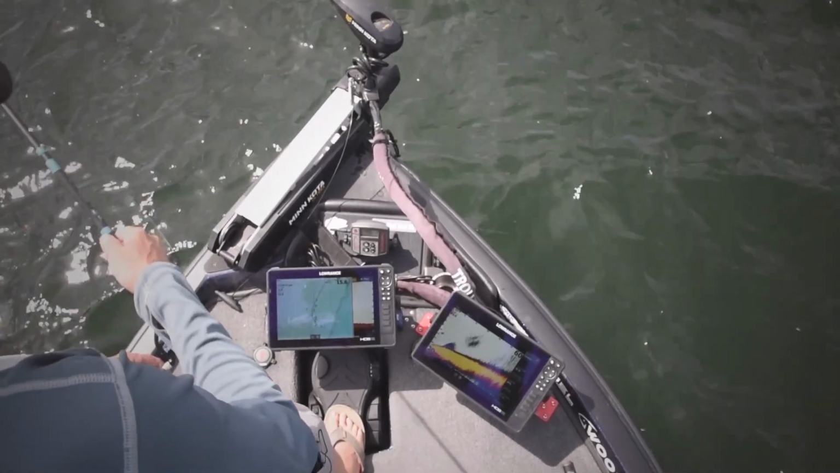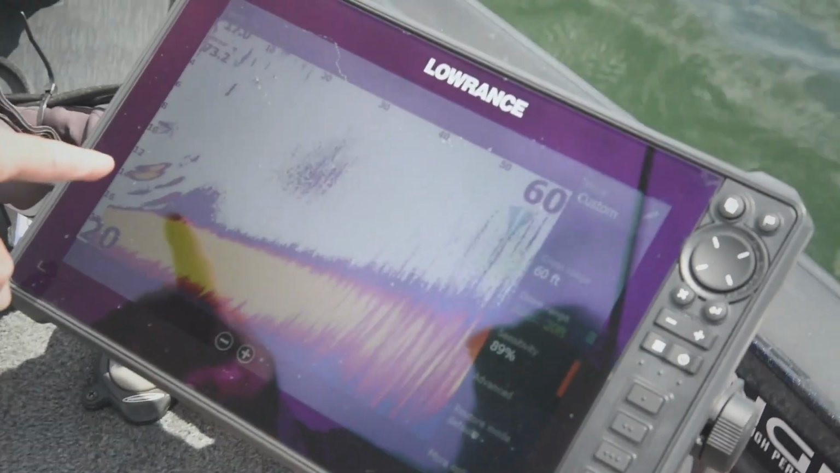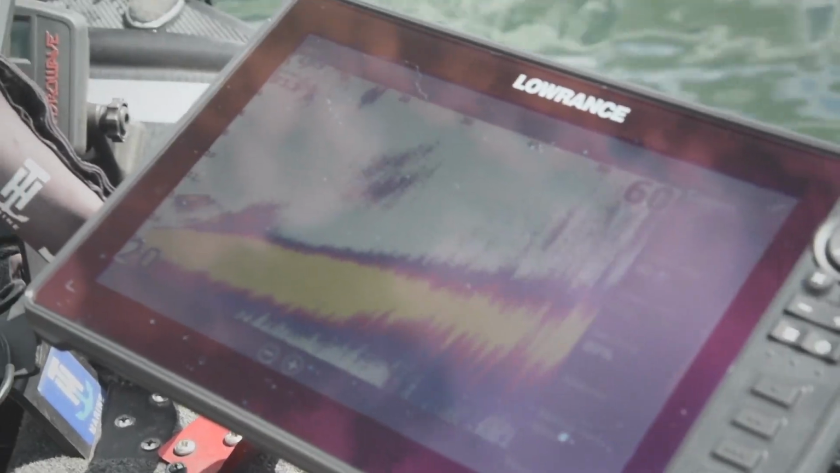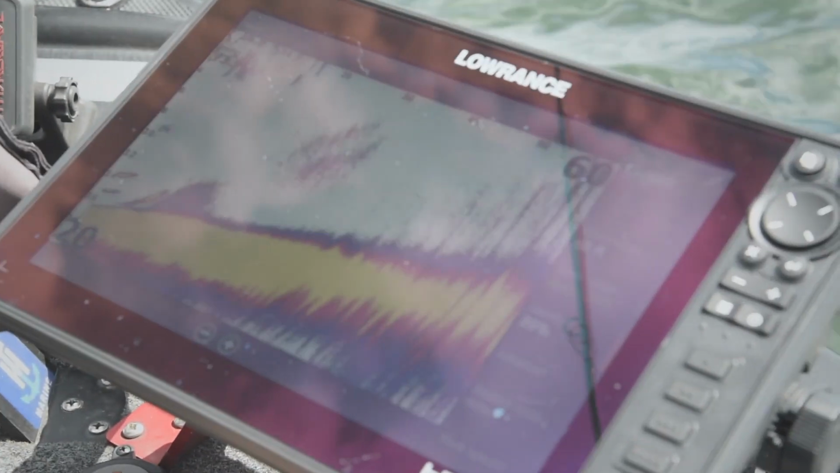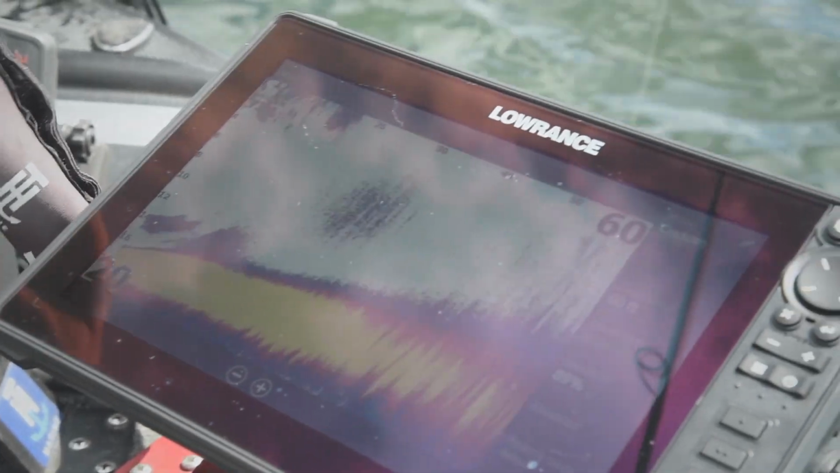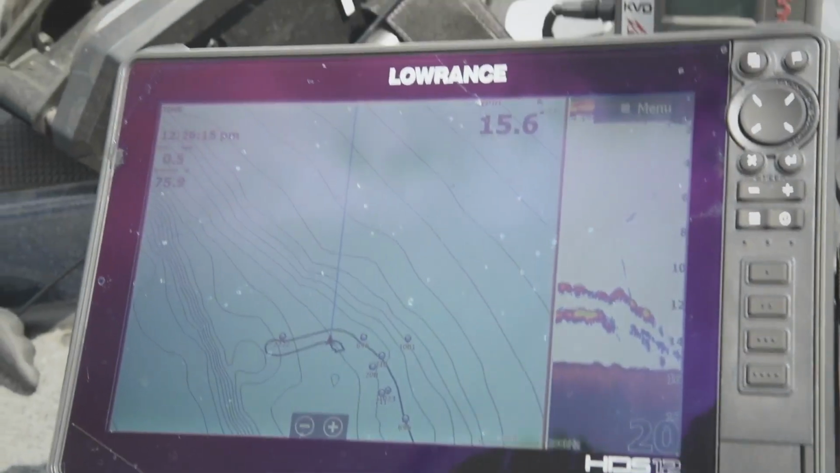Right here, you can see this school right in front of me. Let me get back there, right here. And you can see them right here. I'm just gonna try to get down on them right there. Spot lock. And look right here. They're literally underneath the boat now. You can see them right there underneath the boat. Got one.